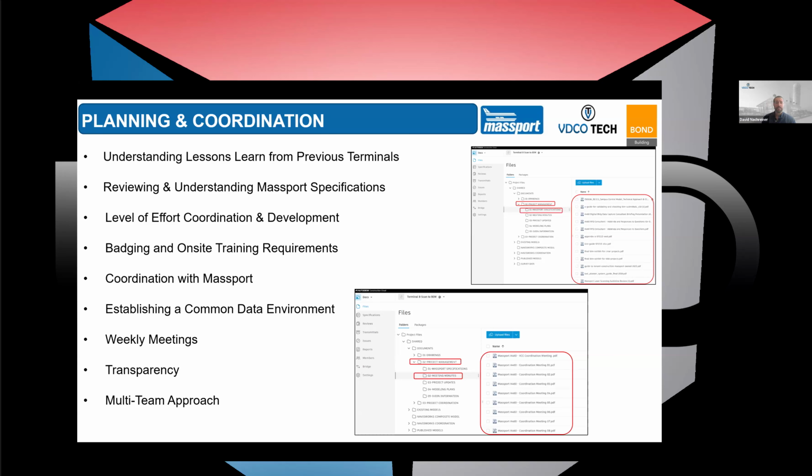The next step was to develop a level of effort, right? How are we going to tackle this? We've got to break this up into phases. So previously on the slide before, we talked about a pre-mobilization phase. What do we need to do to collect information to move forward with a mobilization phase, right? Then we have to mobilize, conduct survey operations, scanning operations, badging and on-site training requirements, right?